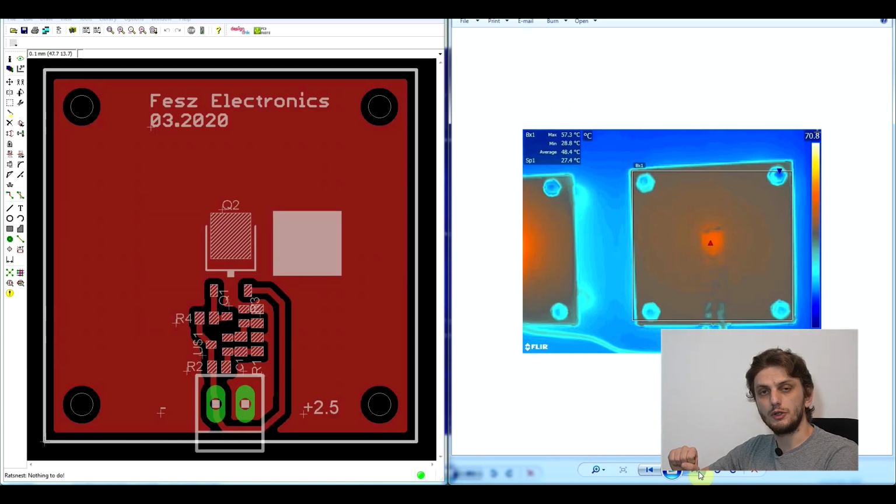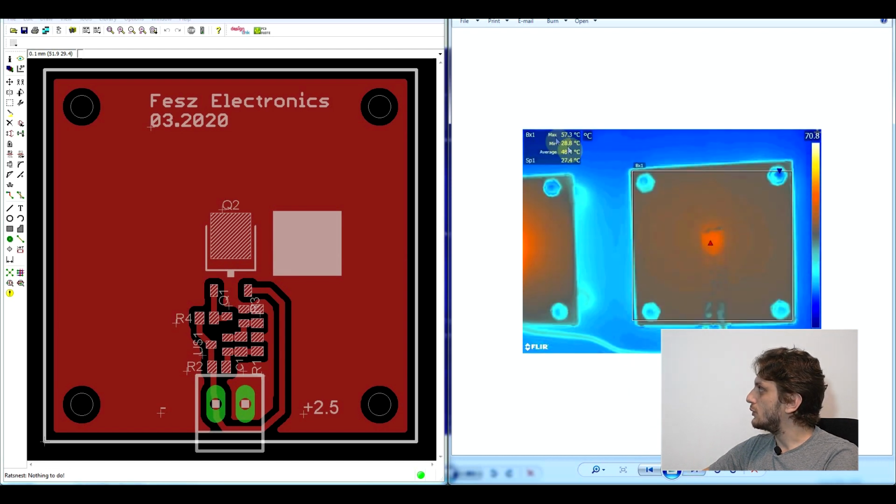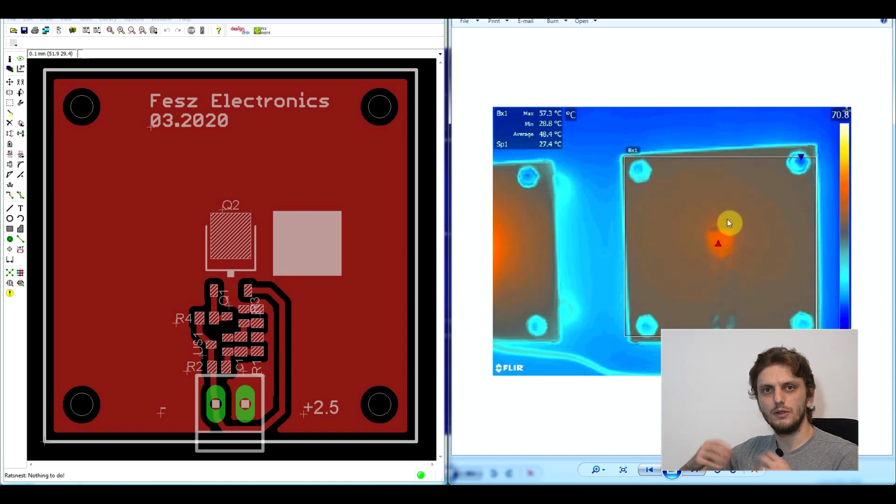So there's one more thing that I tried, and this gave the very best results. From a layout point of view, it's exactly the same as the other boards, yet we get much better temperatures. So with the previous board where we had the thermal vias, we went to 68 degrees Celsius. With this one, we're down to 57 degrees, so again 10 degrees less. And also we can see that heat has spread out very uniformly. So this board has very good thermal conductivity. And I achieved this, of course, not by using an FR4 substrate, but rather an aluminum substrate.